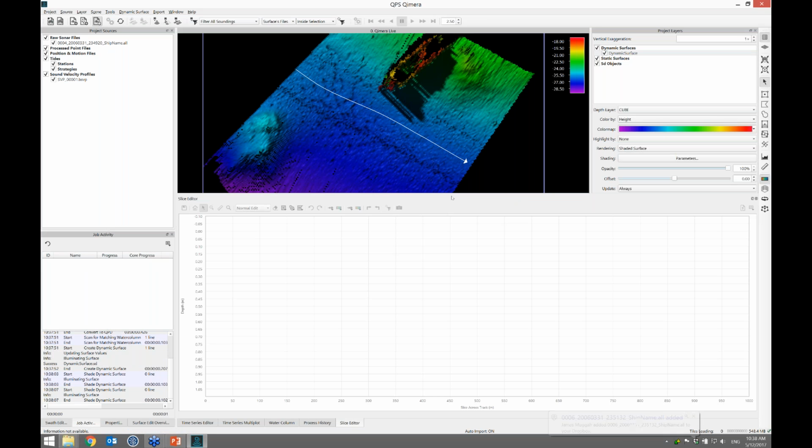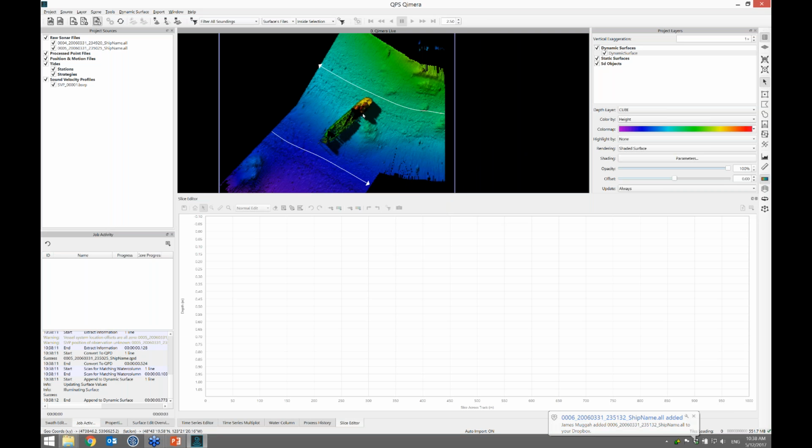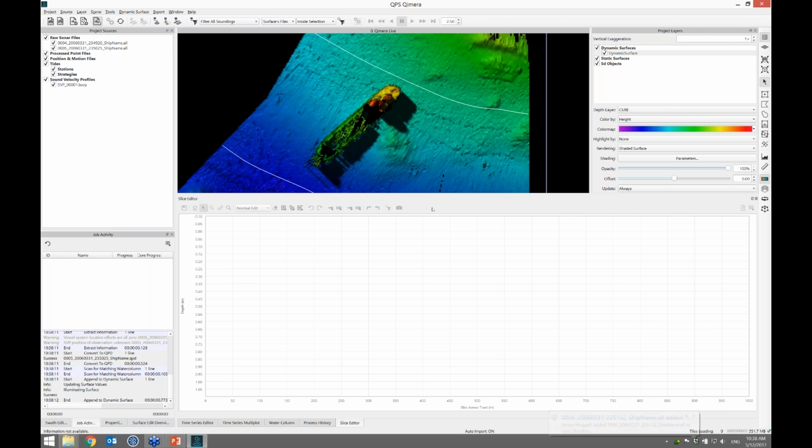And then we'll get a couple more files in here. There's line number 5 and 6. And they're just getting added immediately there. So that's the big difference with Qimera Live this time around: you can start it up completely blank, fresh slate. And with a couple of clicks, you're up and running.